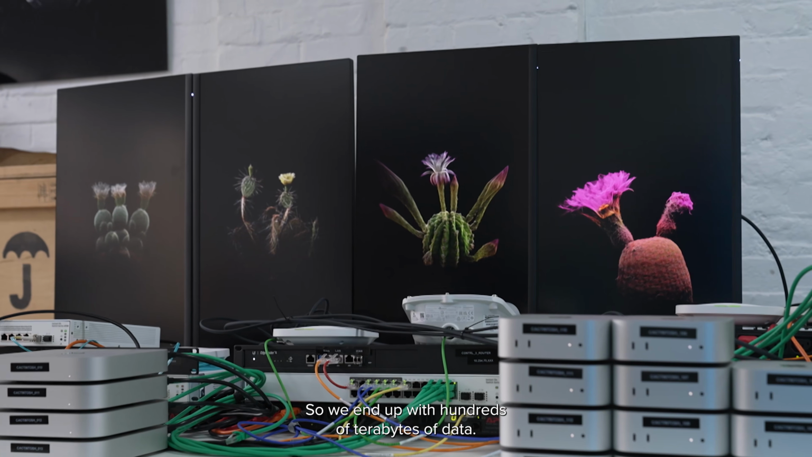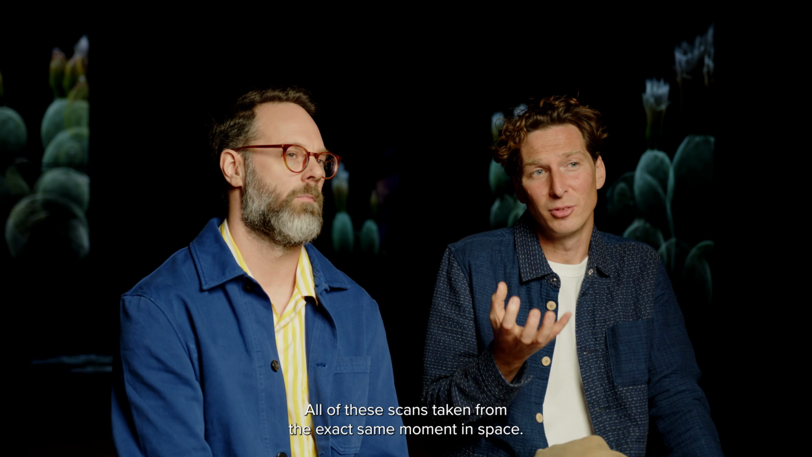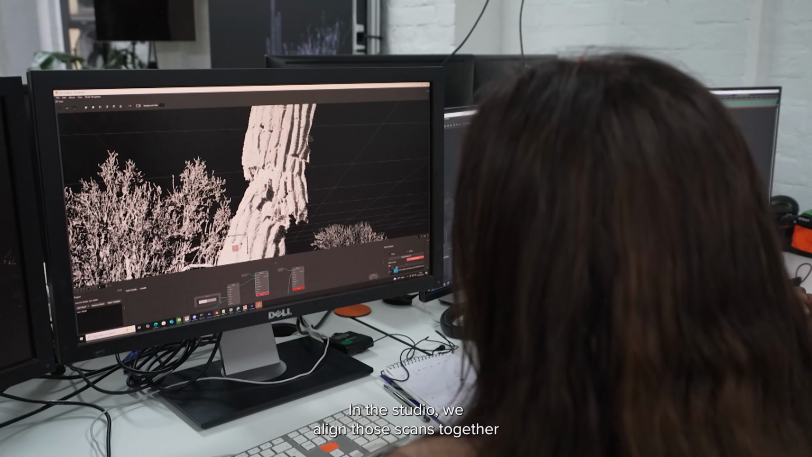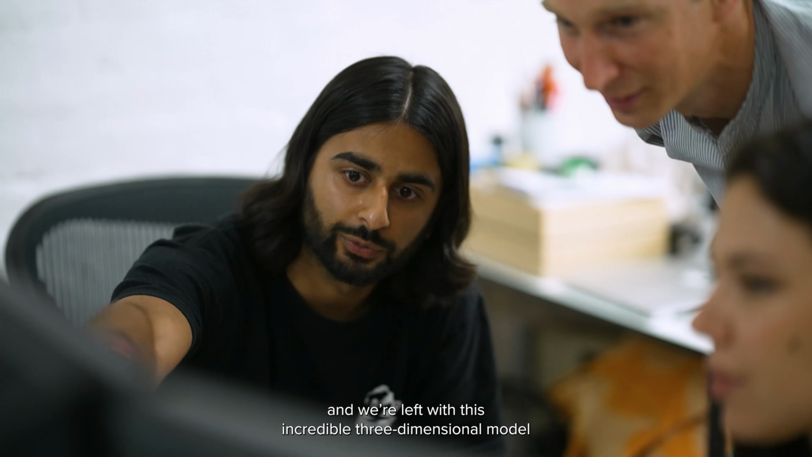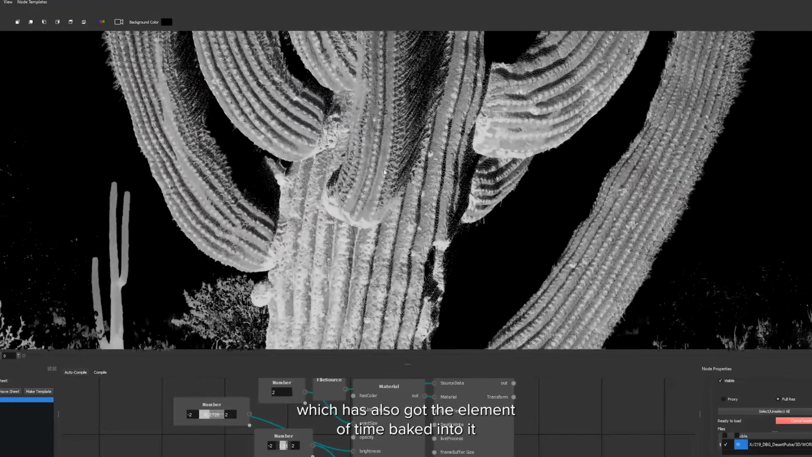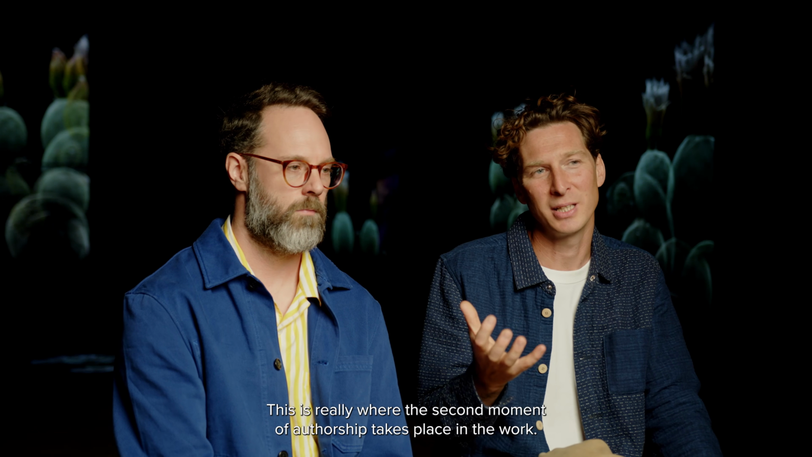So we end up with hundreds of terabytes of data. All of these scans taken from the exact same moment in space. In studio, we align those scans together, and we're left with this incredible 3-dimensional model, which has also got the element of time baked into it. This is really where the second moment of authorship takes place in the work.